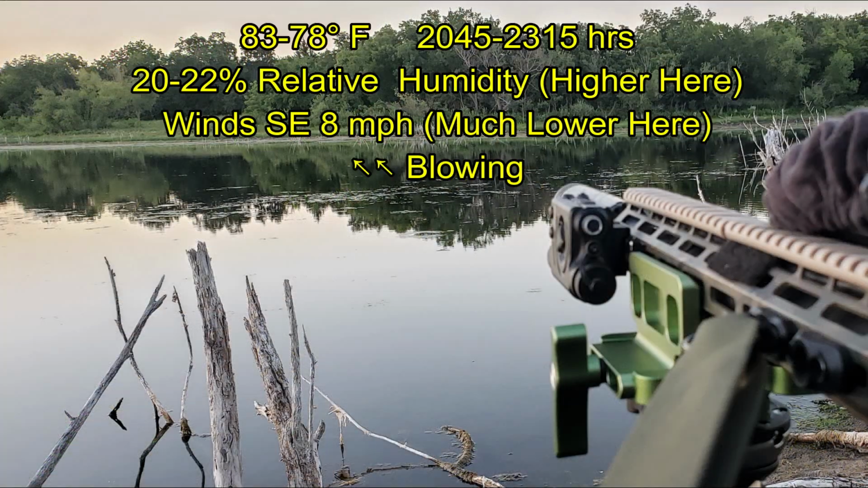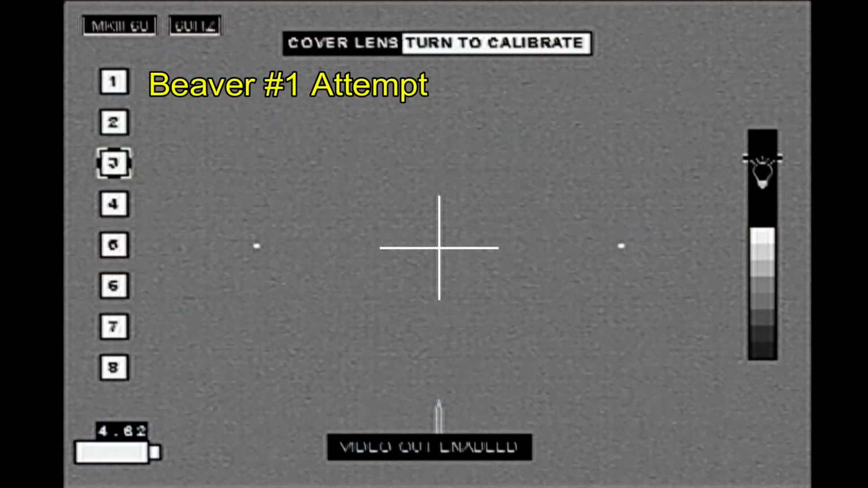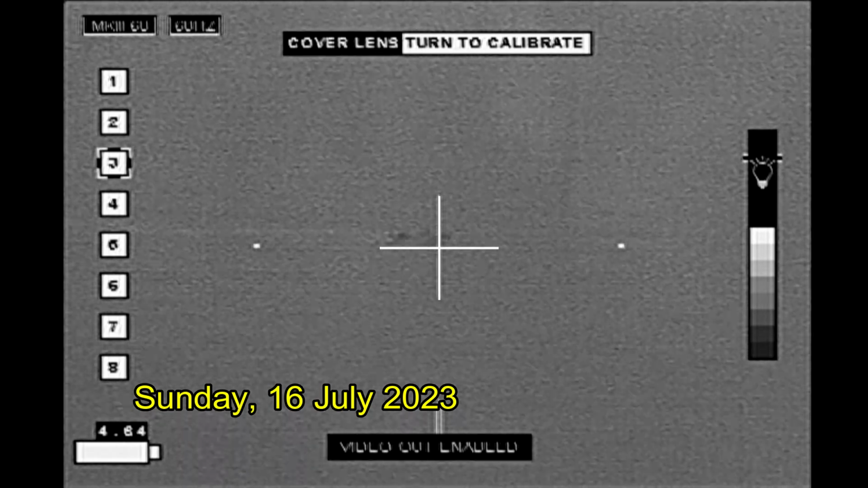This is my view of the water. Look how smooth the water is. The wind should be blowing about 8 miles an hour, but the water is absolutely smooth. Sometimes the weather information just isn't accurate for the actual on-site information.